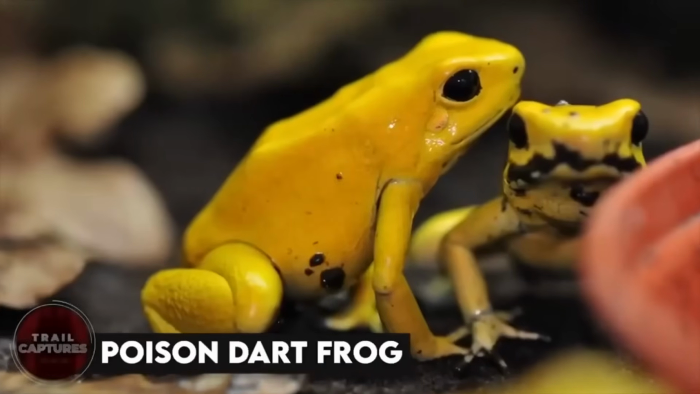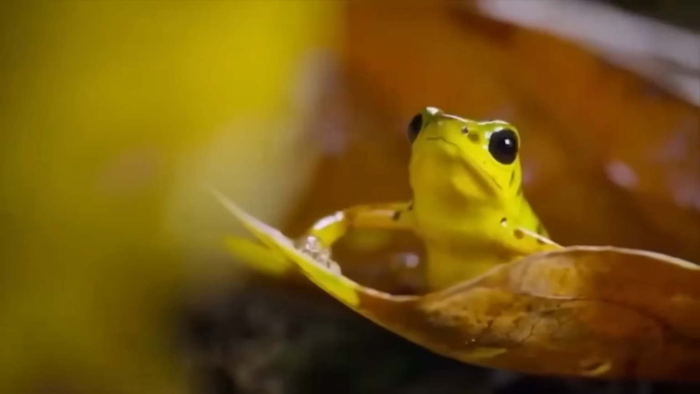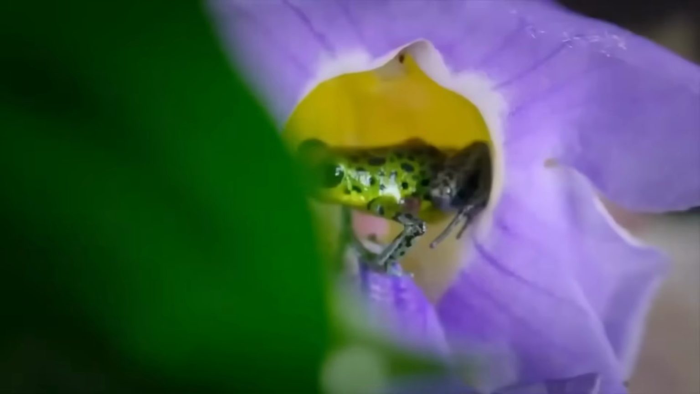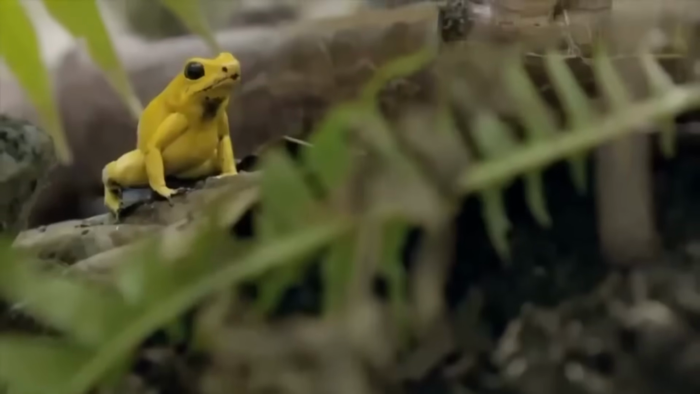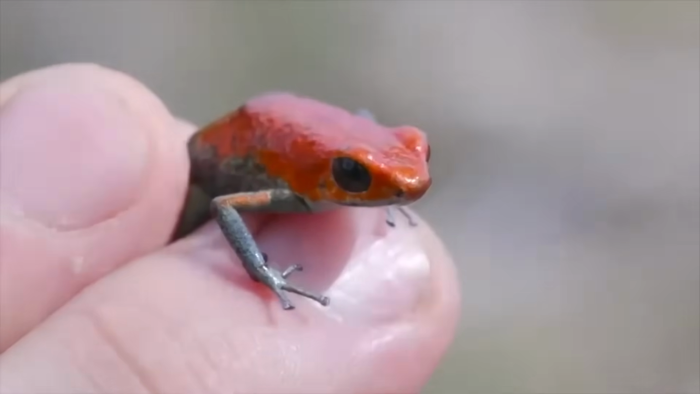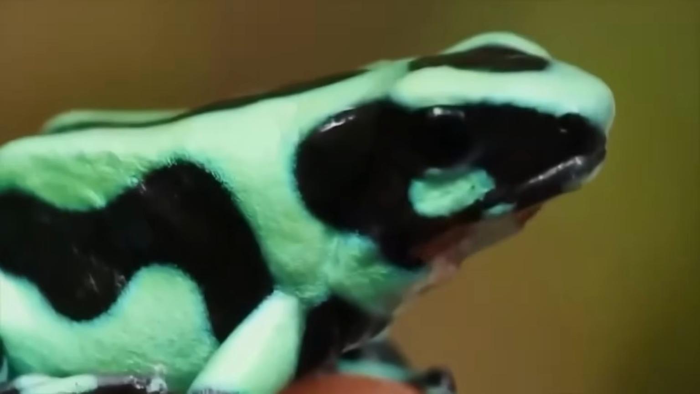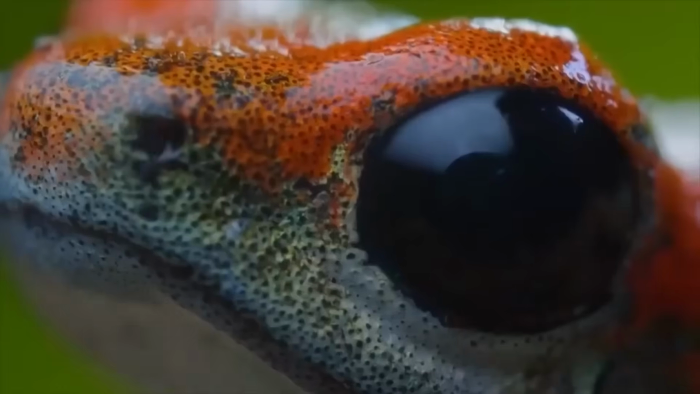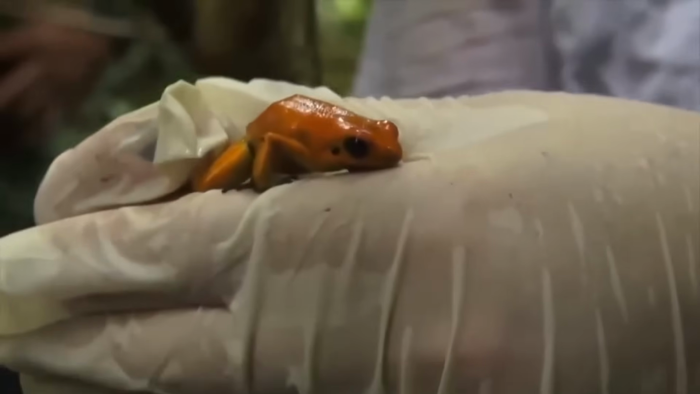Poison dart frog. Get ready to meet the poison dart frog, the tiniest but deadliest amphibian out there. These little guys might look like they belong in a Disney movie with their bright colors, but don't be fooled by their cuteness. They're actually serving up a warning that says, "I dare you to mess with me." And you really shouldn't. You see, their skin secretes a venomous toxin that can knock you out cold faster than you can say ribbit. It's no wonder they're one of the most poisonous creatures on the planet.